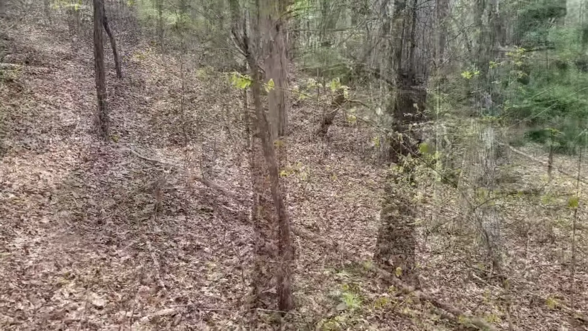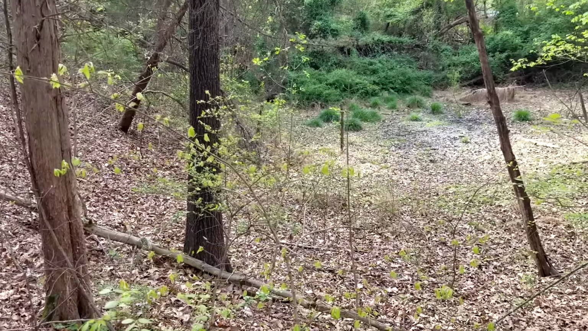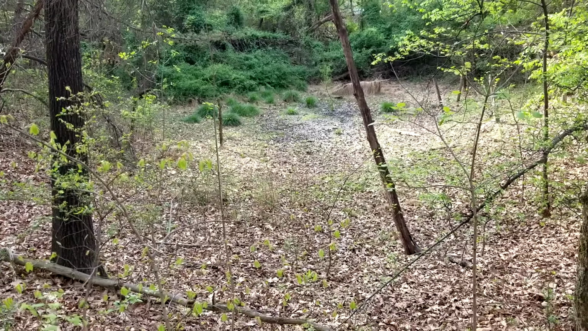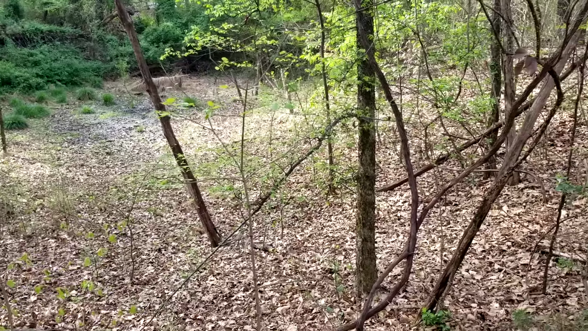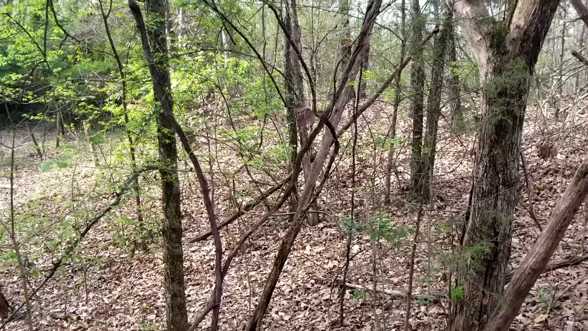And the old pond, it lives with the rain. No rain, no water. It's just a mud hole right there, but the animals seem to love it anyway. Hopefully the good Lord gives us some rain. Well, I want you to relax, enjoy yourself, and let's see what stepped in front of the cameras this week.